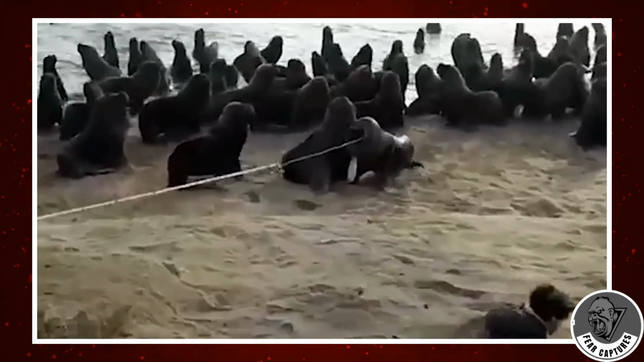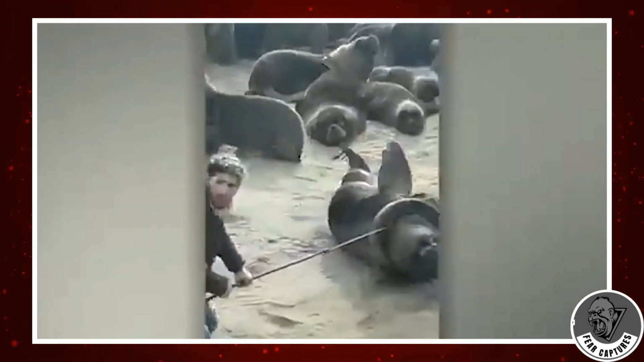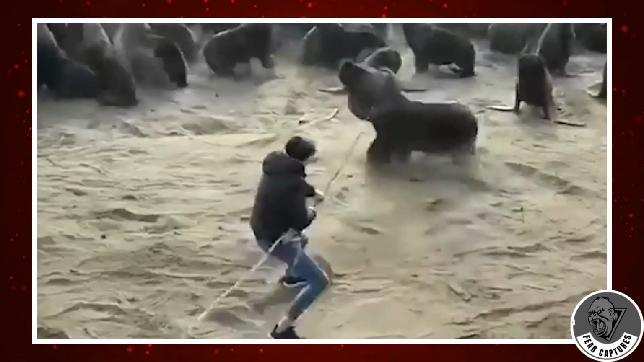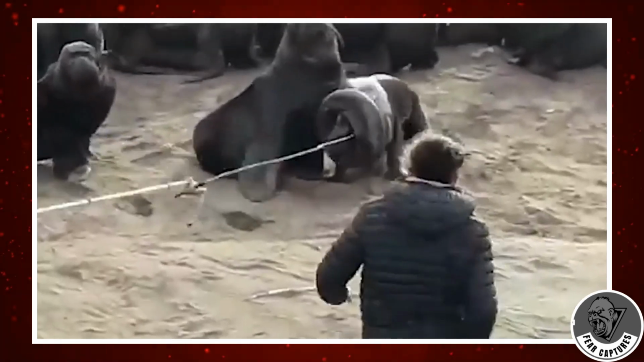Some amazing people who happened to be there jumped into action. With quick thinking, they formed a rescue team on the spot. They used a hook and a rope to carefully grab onto the tire. Then, with everyone working together, they pulled while the sea lion wiggled and twisted. The sea lion broke free and swam off to reunite with its friends.